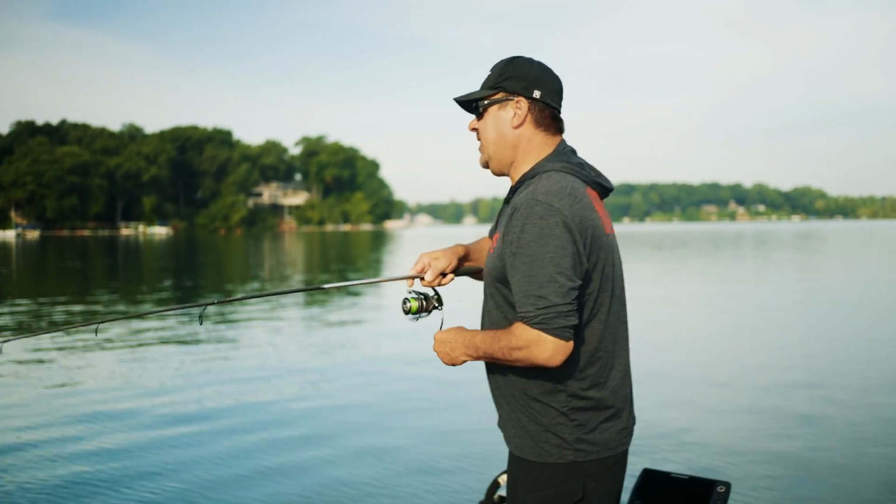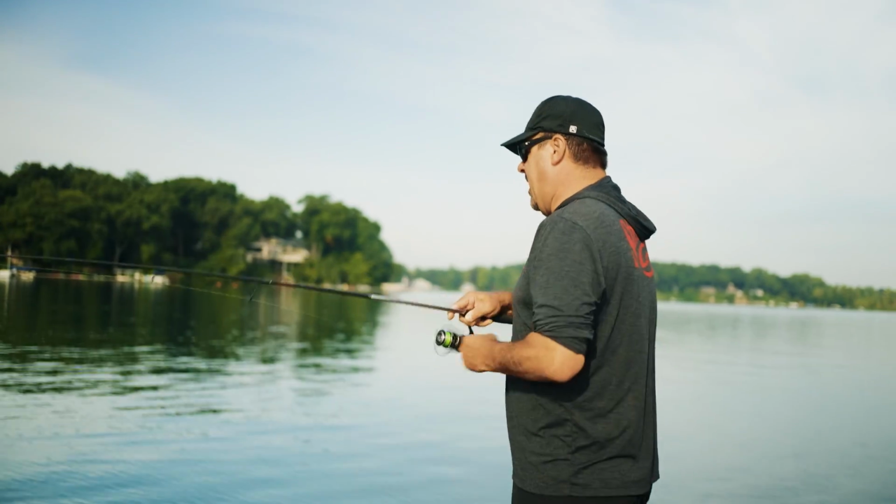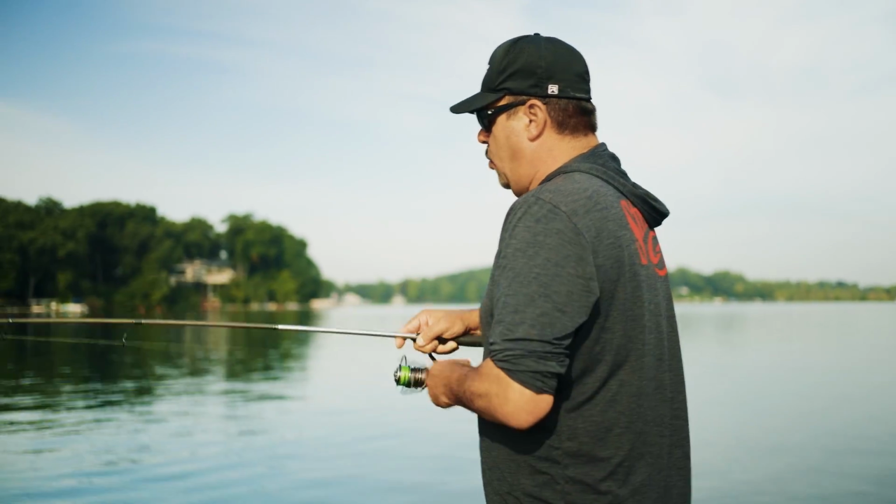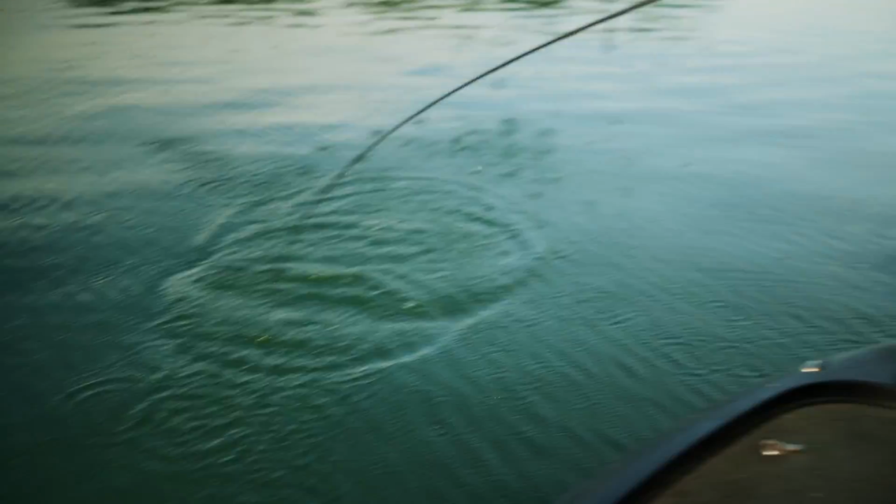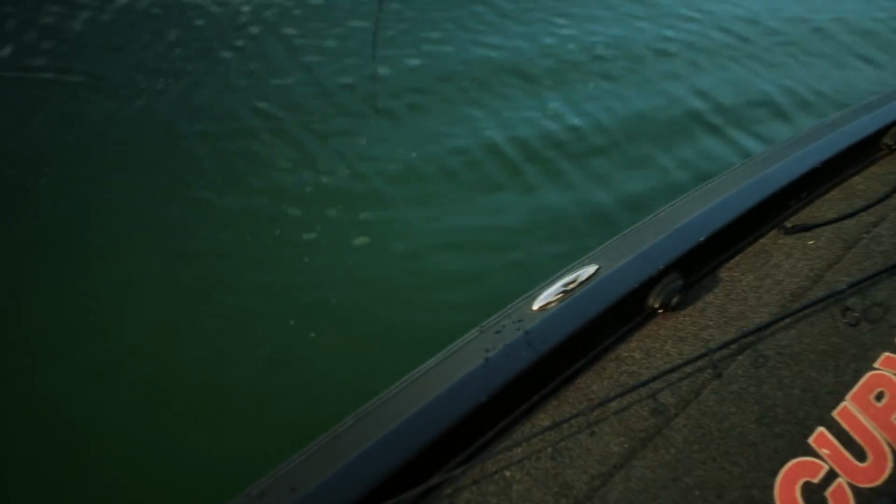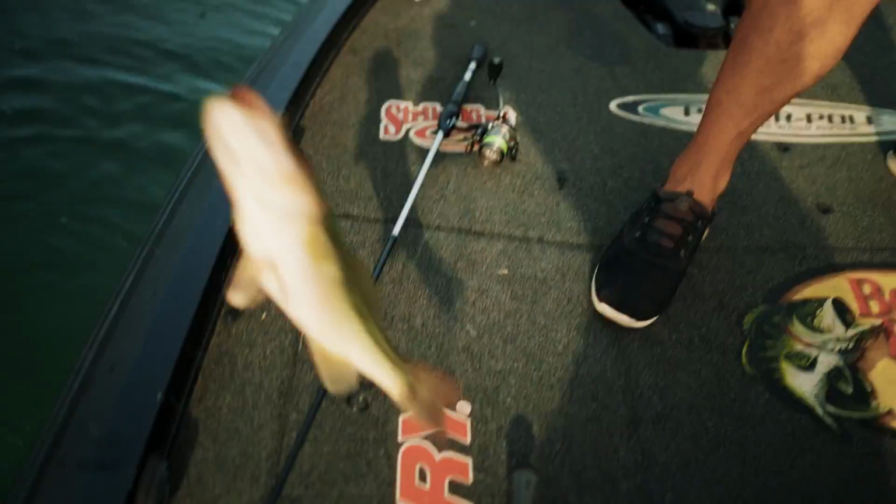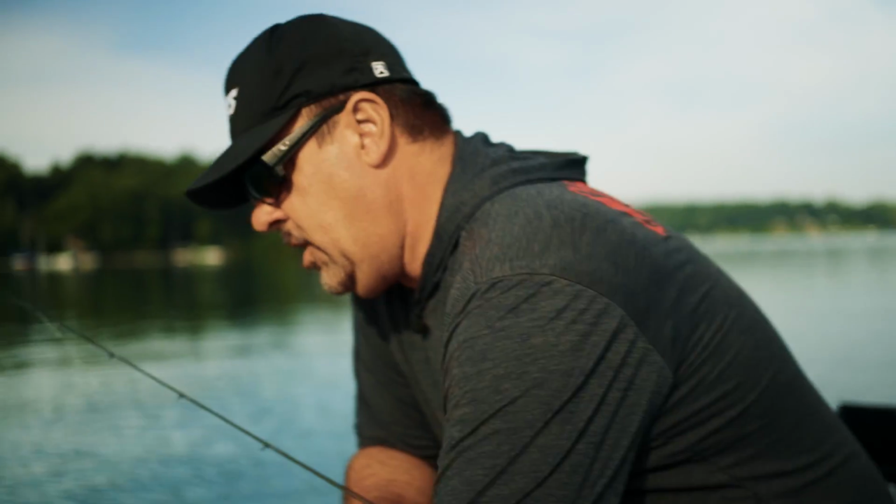And if you notice, one of the things that's happening is I'm starting to mark them on my Mega Live right down near the bottom. In the morning, they were suspended way, way up. But the one thing that Live has taught me is how much they'll suspend. Like I said, this is not a big fish lake, but it's a numbers lake.